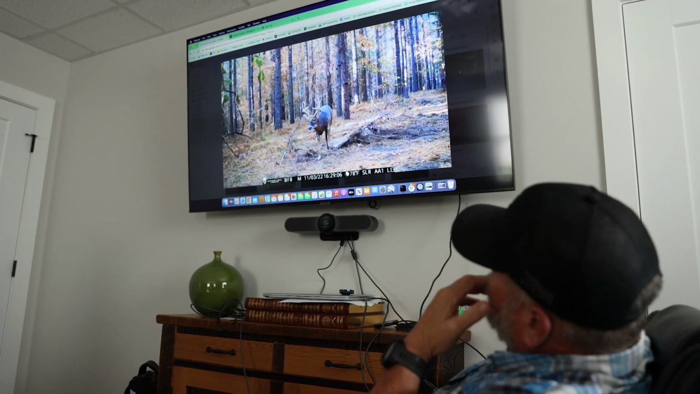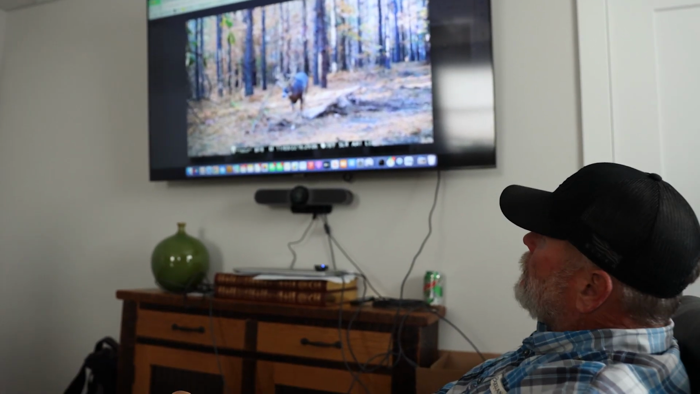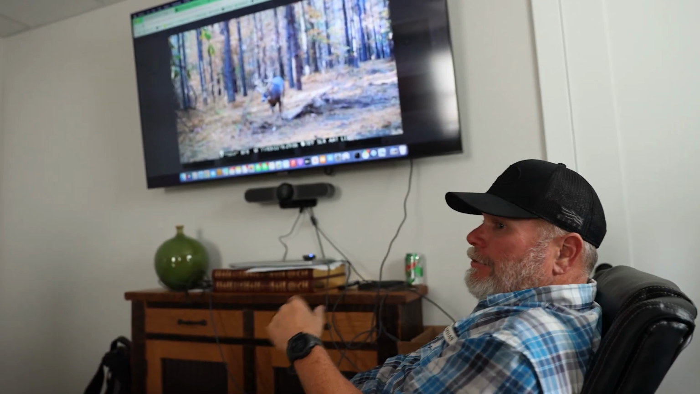That buck, I was really looking forward to seeing what he was going to be this year. It wasn't like he just popped in one afternoon and stayed for a day or two. He was on there all the time, on multiple cameras too. He was all over the farm. He went from a 6 to a 10, didn't he? Pretty much that whole south part of the farm. Just a stud of a deer. Good time length, got the trash on it. That's what you want. He might show back up.